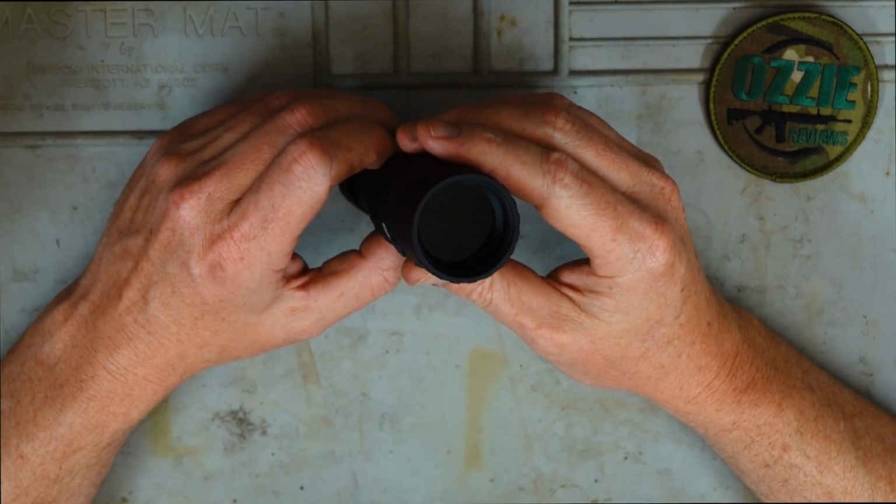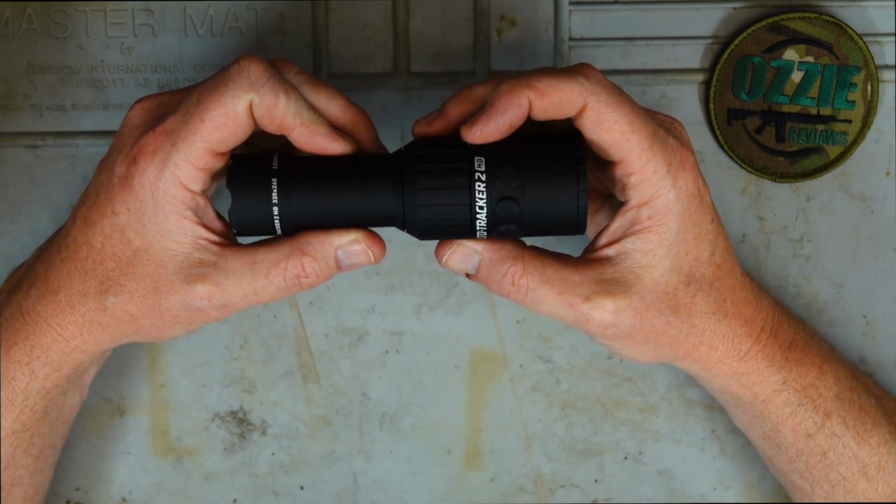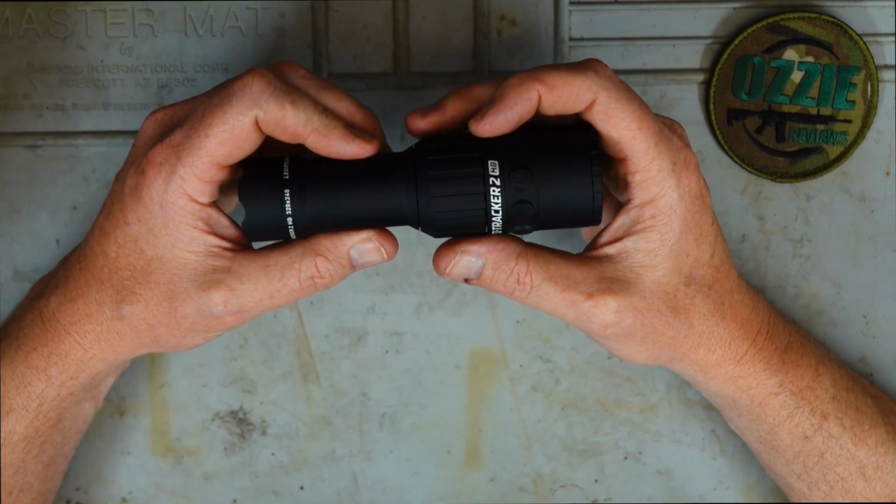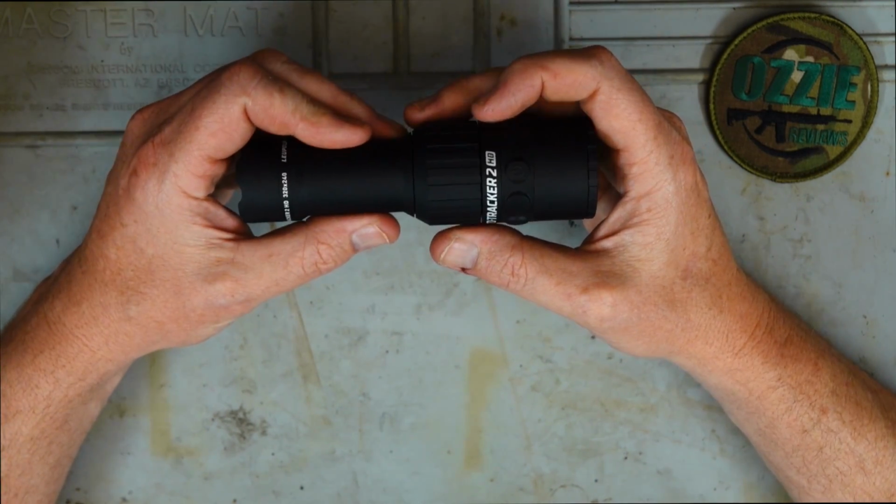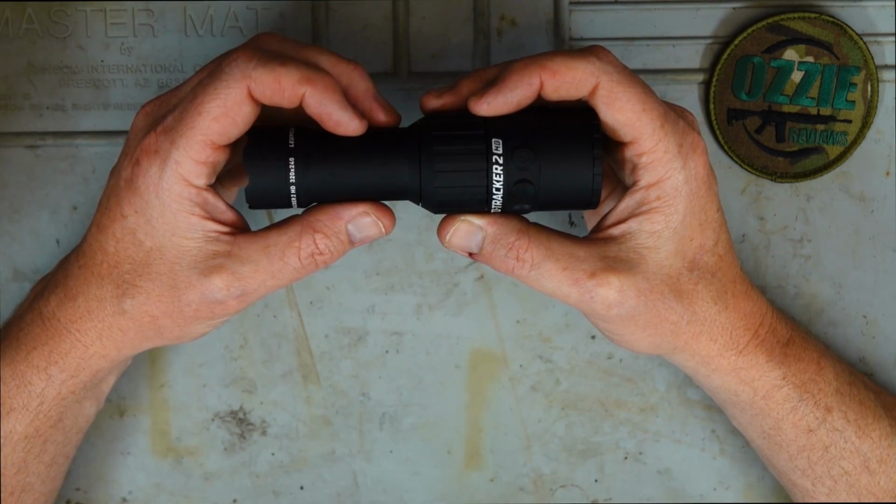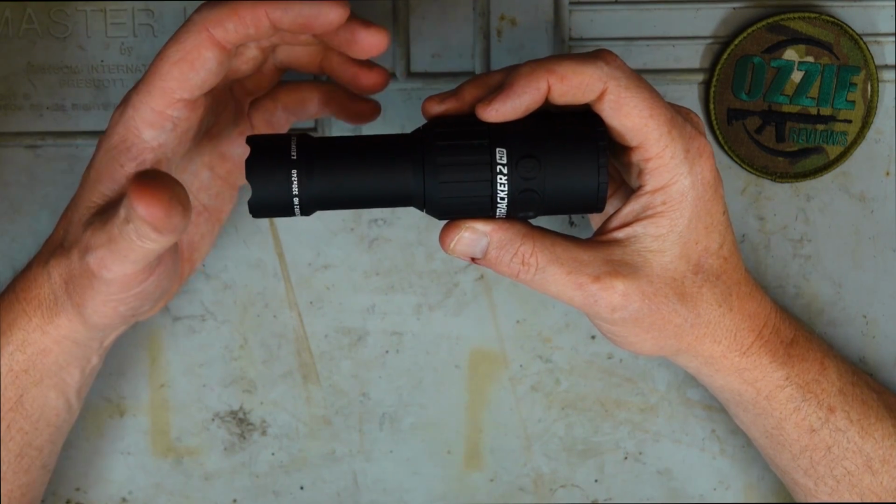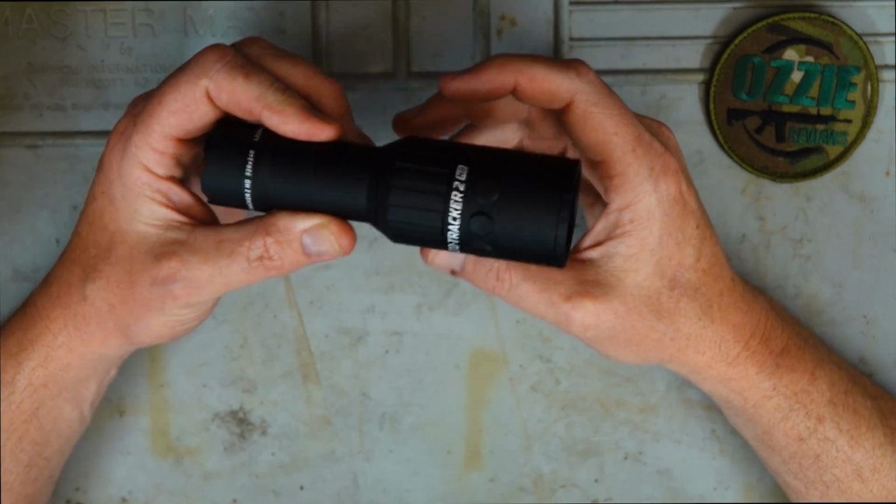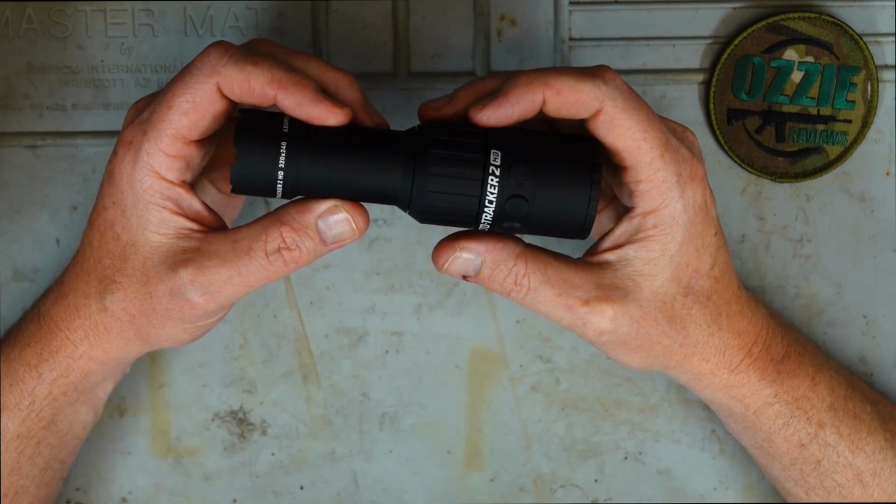100% waterproof as well. And we've got a 7x digital zoom on this, and they do claim 750 yard detection distance or range. I'm skeptical of that, guys. I found with the original LTO Tracker, even though they were saying quite a few hundred yards, I found it practical up to about 100 yards. So we'll certainly test this one out and see how much better it is than the original LTO Tracker.